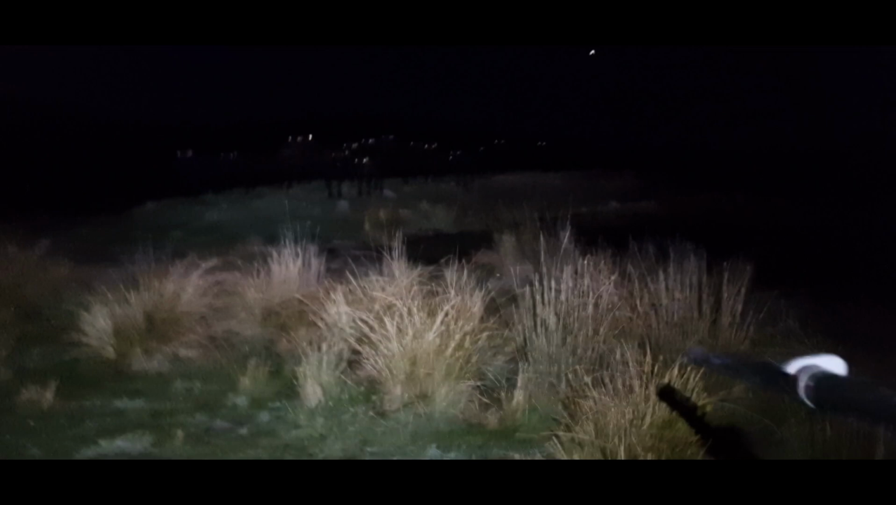So, just going to keep my headlamp on them and just walk back up the fence line. Fox is just over there, but I'll tell you what, I'll get a photo of him later. They were fine when I was just walking, but apparently they don't like me.